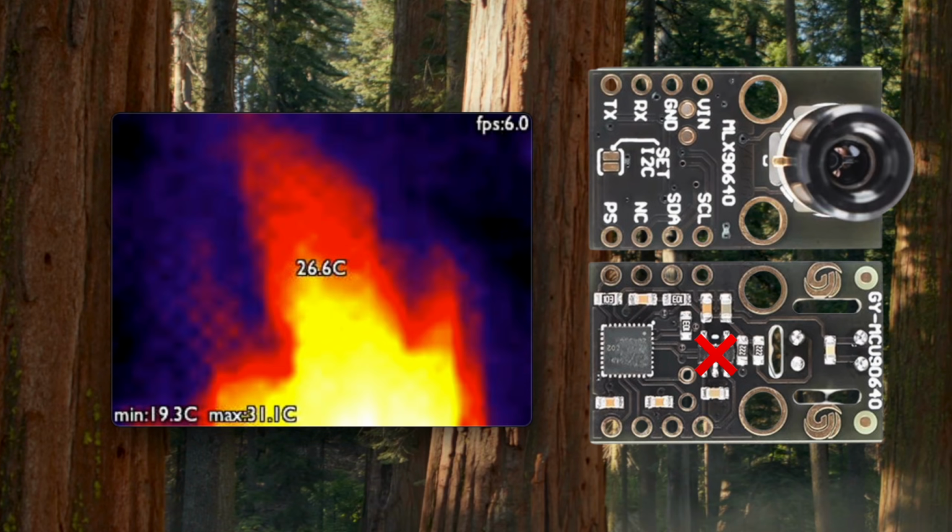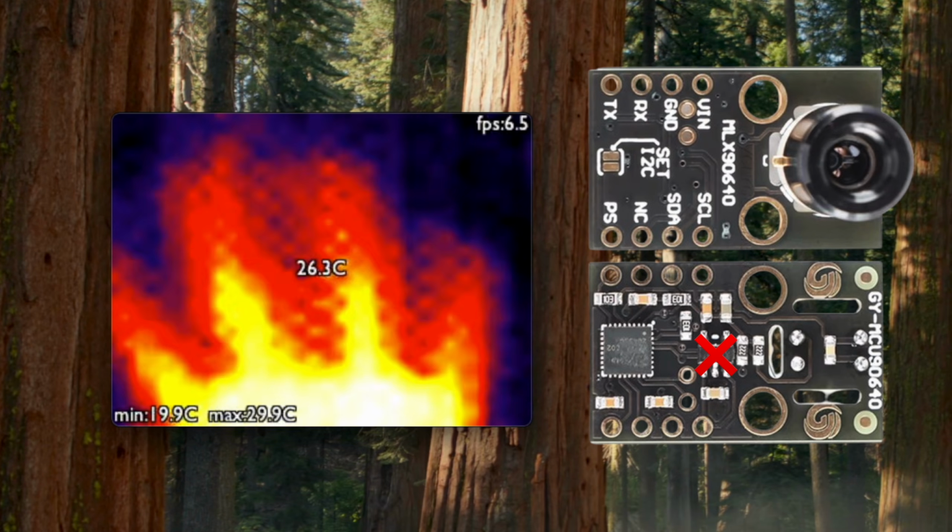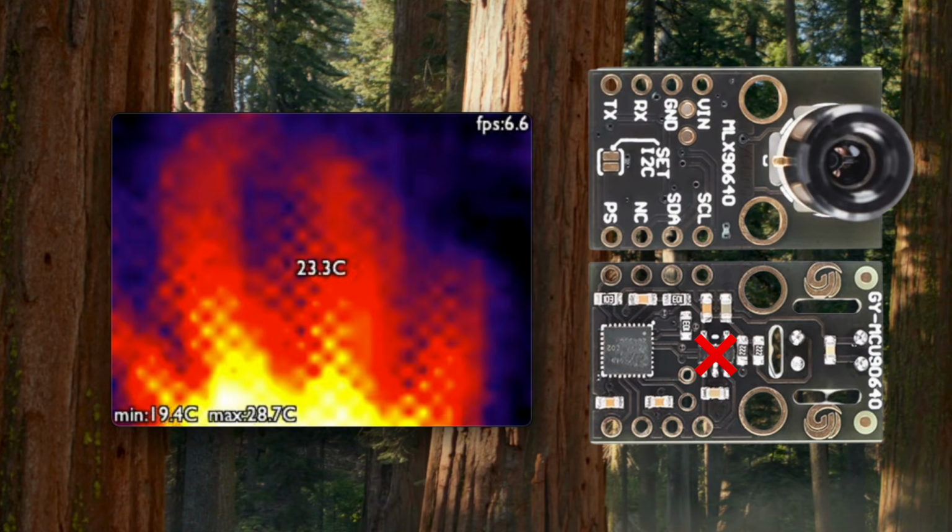But anyway, pretty cool. USB UVC is pretty interesting technology, so check out the previous video, should be appearing on the screen somewhere now.